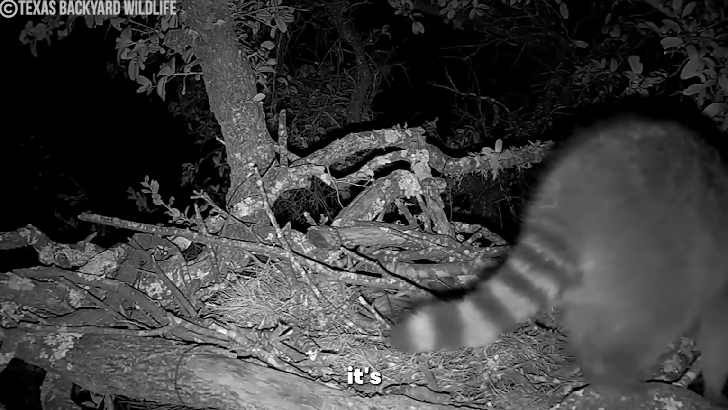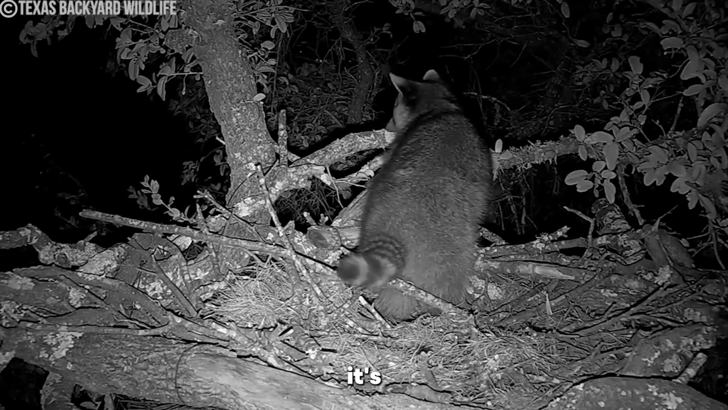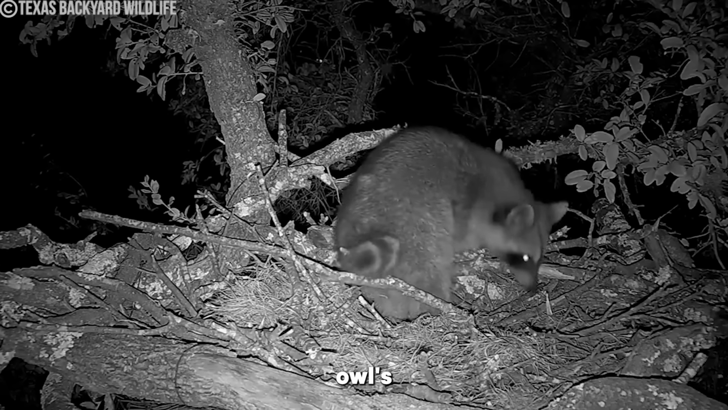This raccoon thinks it's just hit the jackpot after finding an unattended nest to snooze in. But little does it know that it's bitten off more than it can chew, because this isn't just any nest. This is a great horned owl's nest.